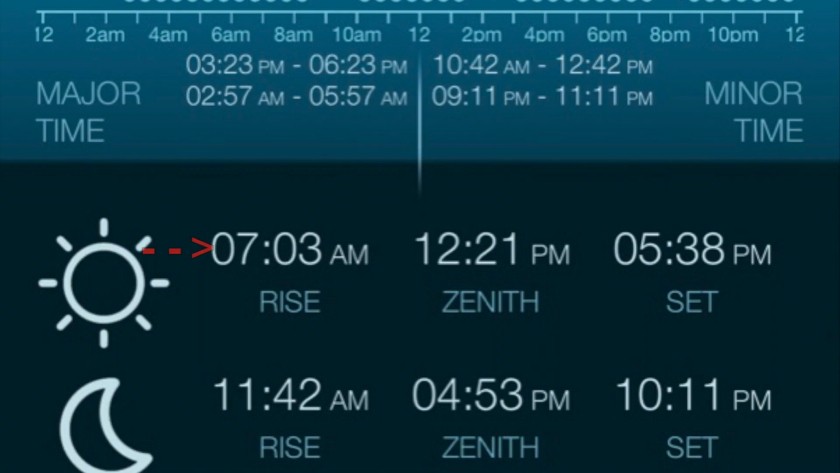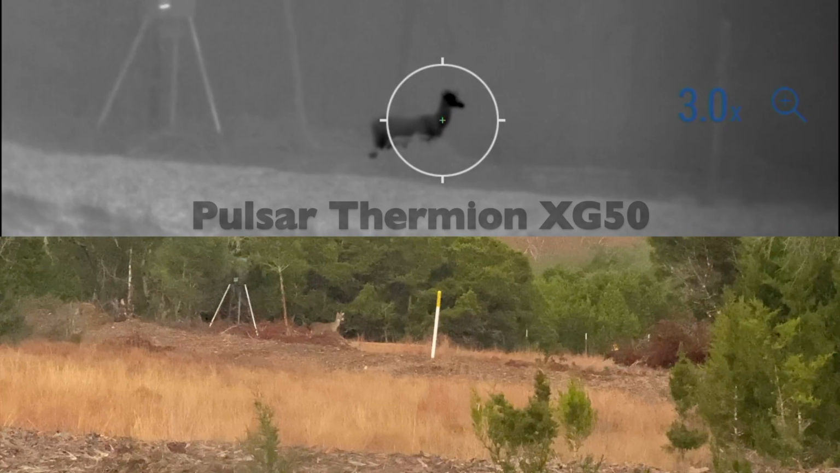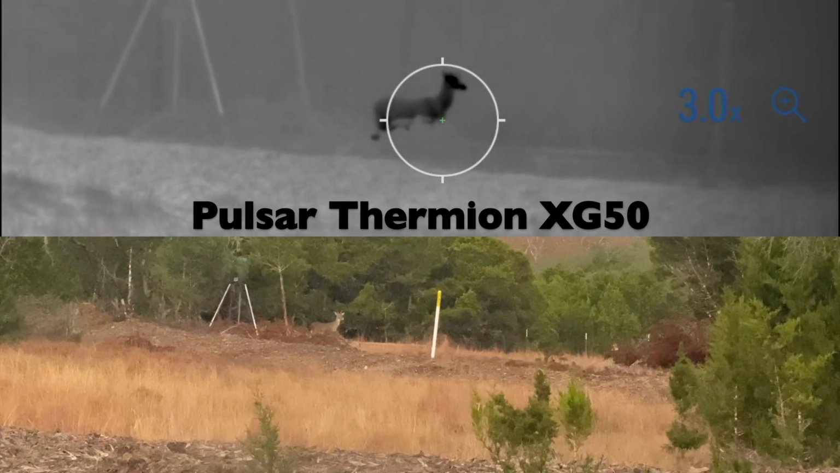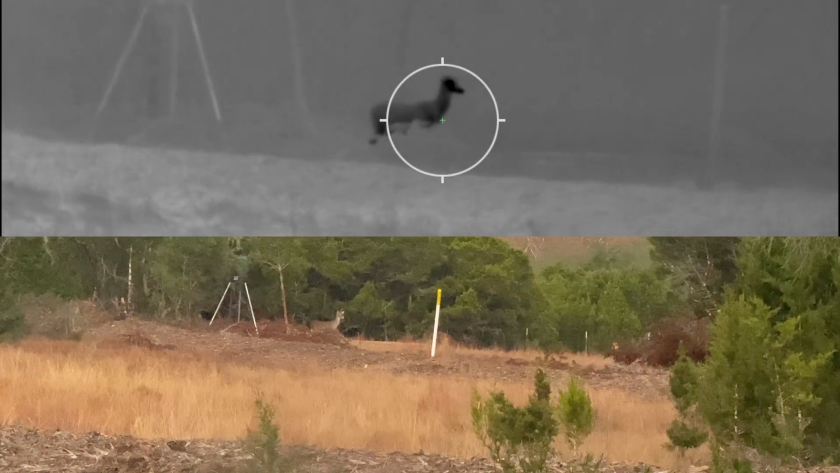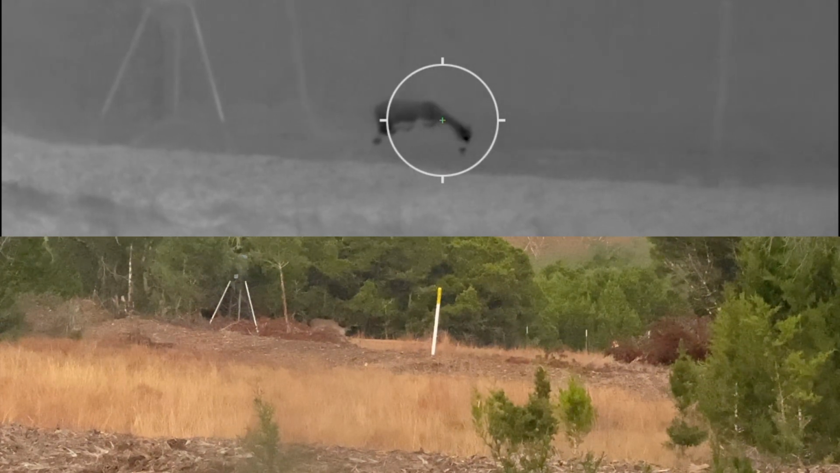According to the Salooner app, legal shooting time would be 6:33 in the morning. This young 6-point buck was already in rut, chasing all the deer around. If he was still hanging around after sunrise, I would target him. The way the stand is set up, you can't shoot animals under the feeder. You have to wait until they step out into the clearing about 20 yards away, but you also have to be careful and not shoot the pipeline, and we'll pick up the action from here.